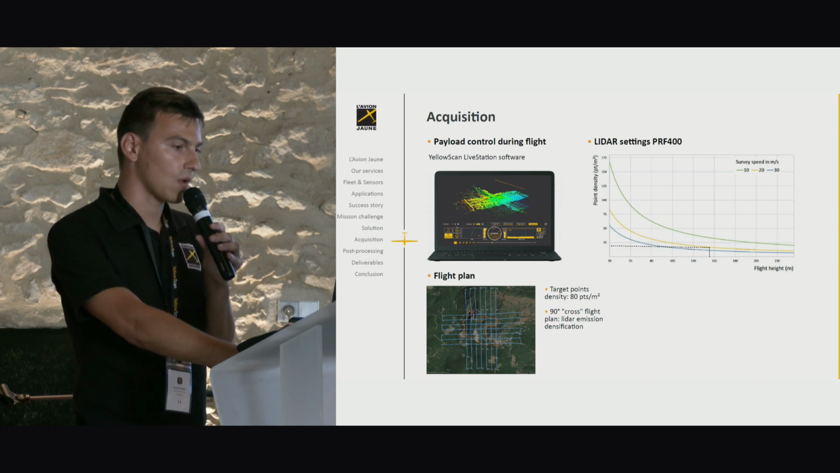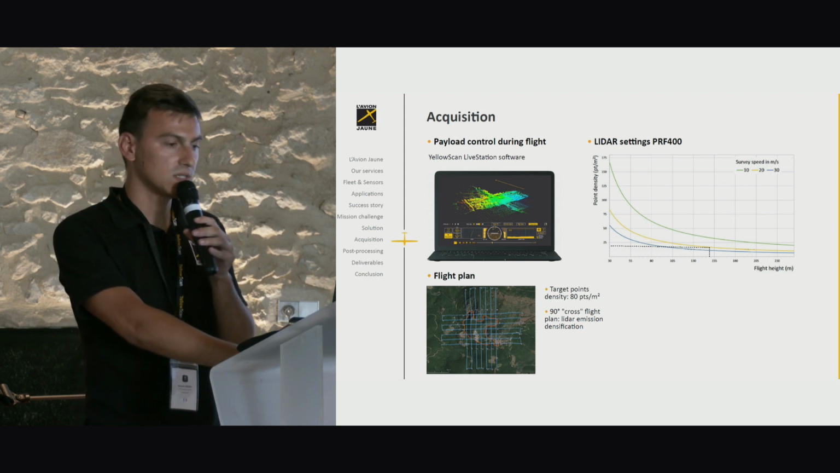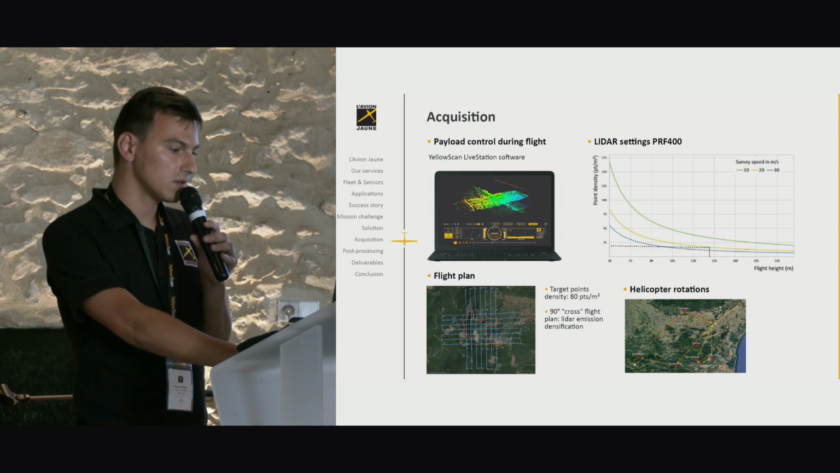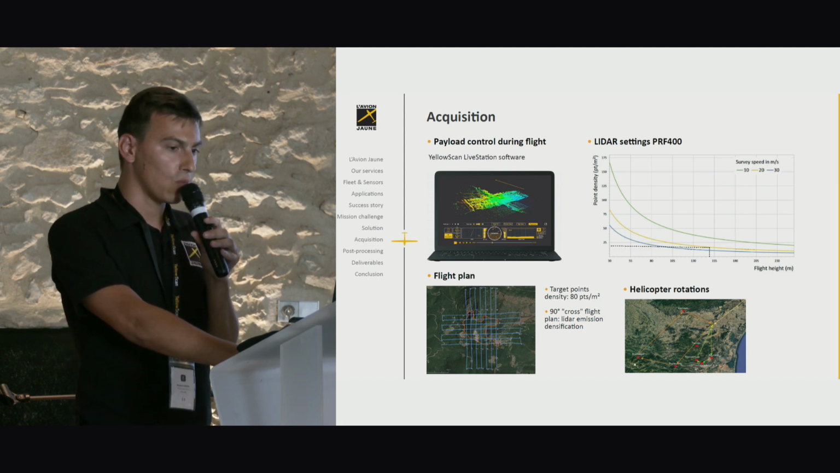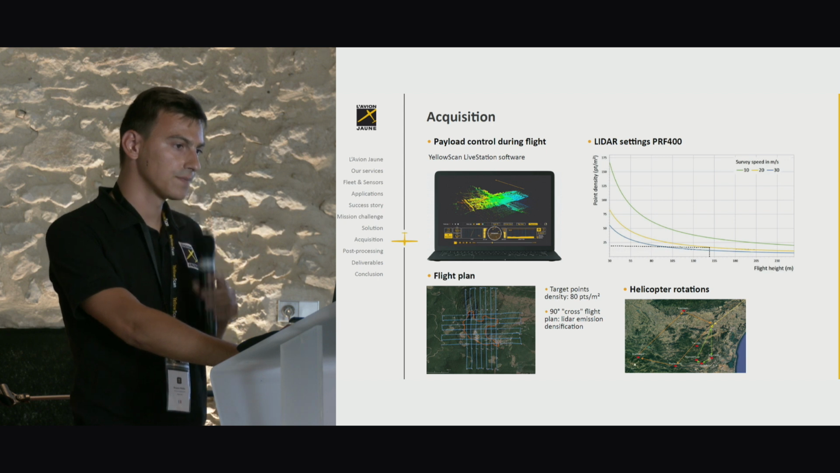And with a cross-flight plan, we can have a very high density point cloud. We did a morning test flight, and after 1 day of flight with 2 helicopter rotations we mapped the 7 castles.